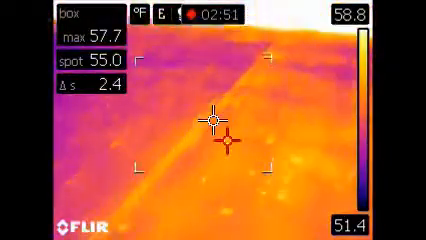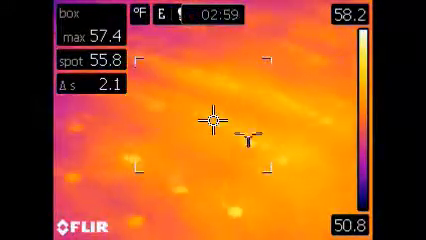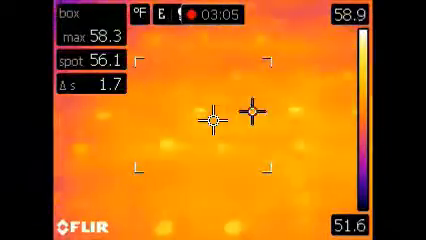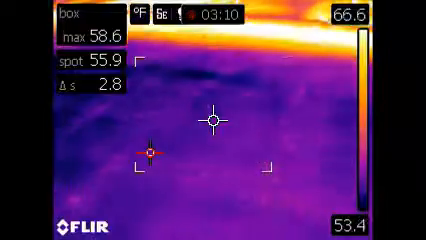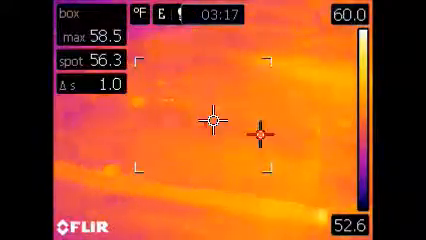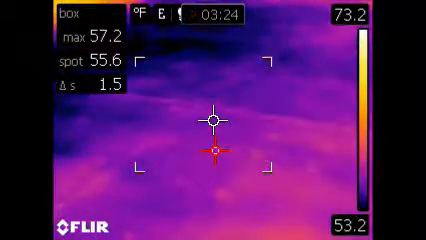Some of the seams again showing up as different temperatures, but it could be emissivity changes from some of the surface being different. Those washers and the screws that hold down the surface are still showing their round heat. So as we move across, feeling pretty comfortable to say that we do not have any moisture intrusion into the roof. Otherwise, the signature would have indicated a temperature differential greater than what we're seeing.